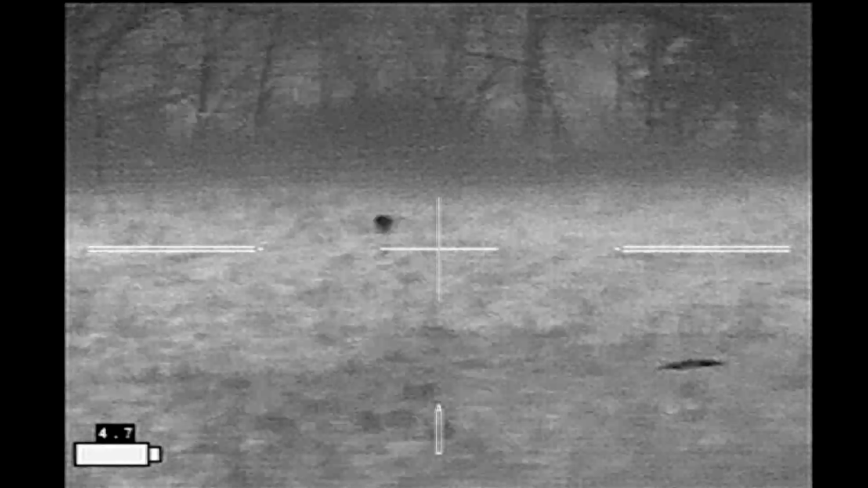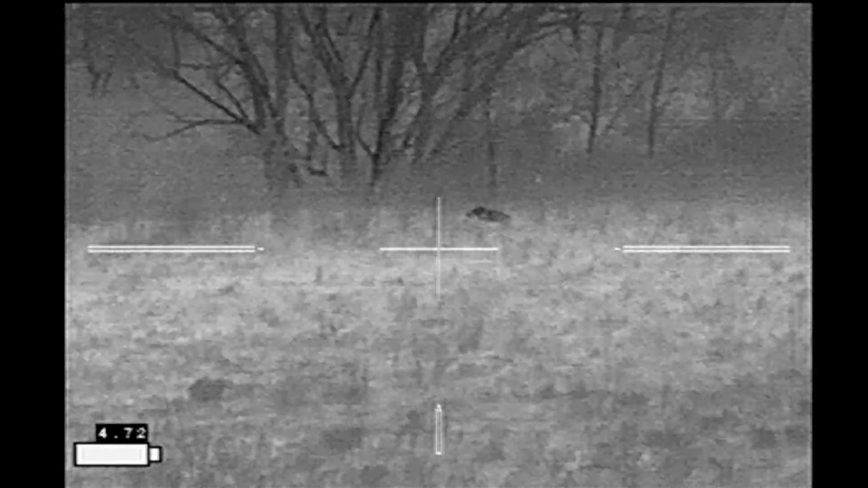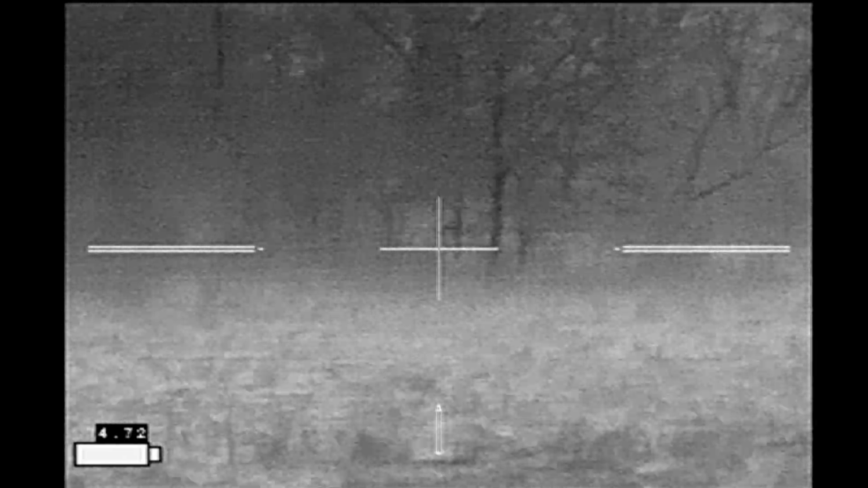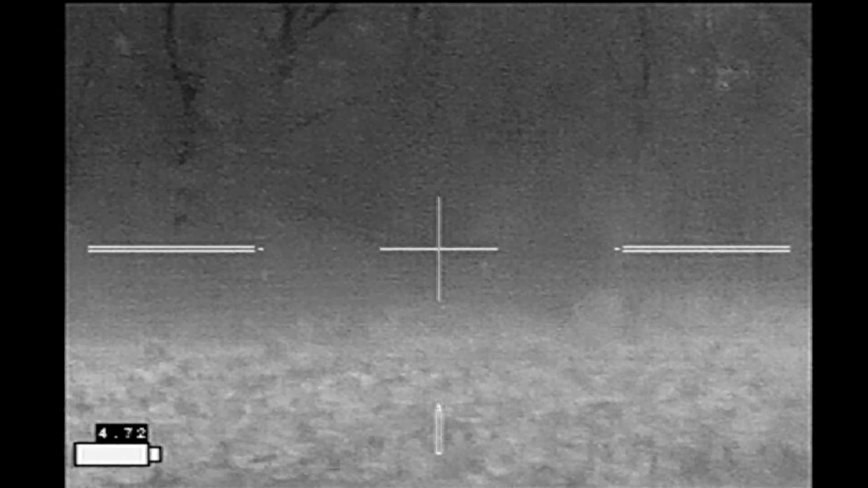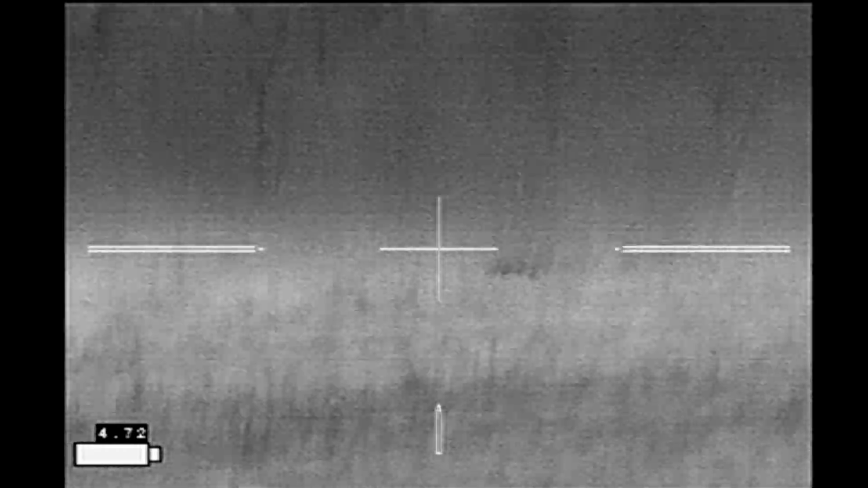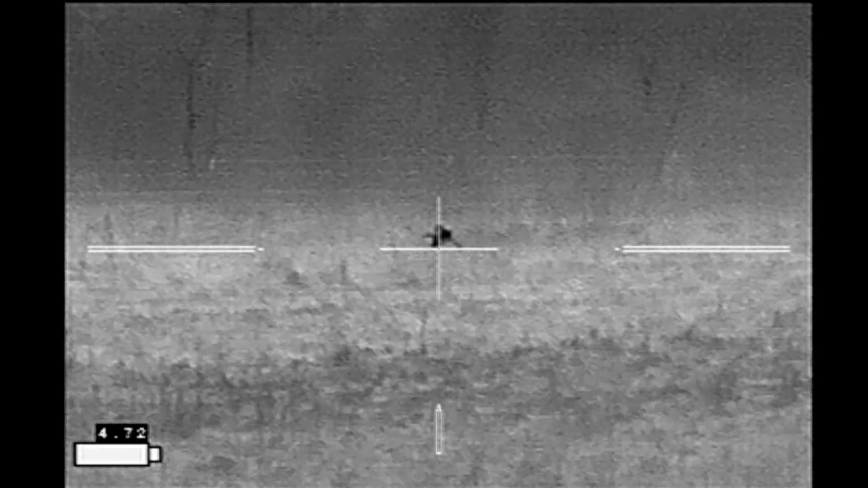I connected with that one twice, and it makes it through the fence. And I was hoping it would go down, but it keeps running. The first hog shot is moving around, so I'm going to give it a couple quality assurance shots.